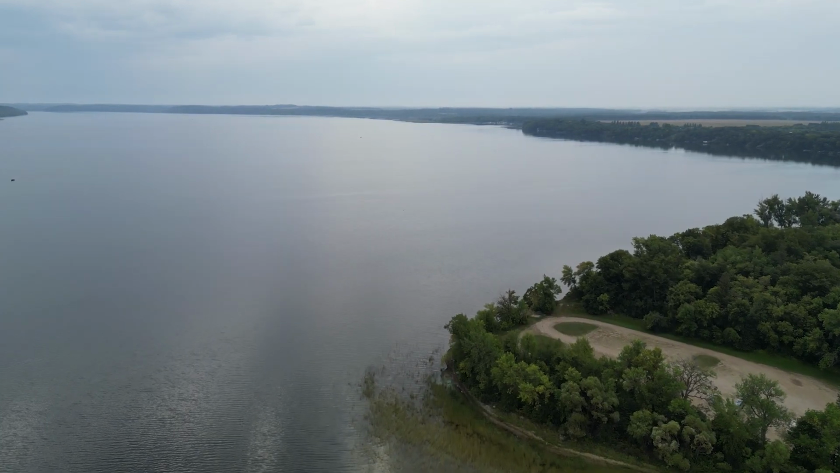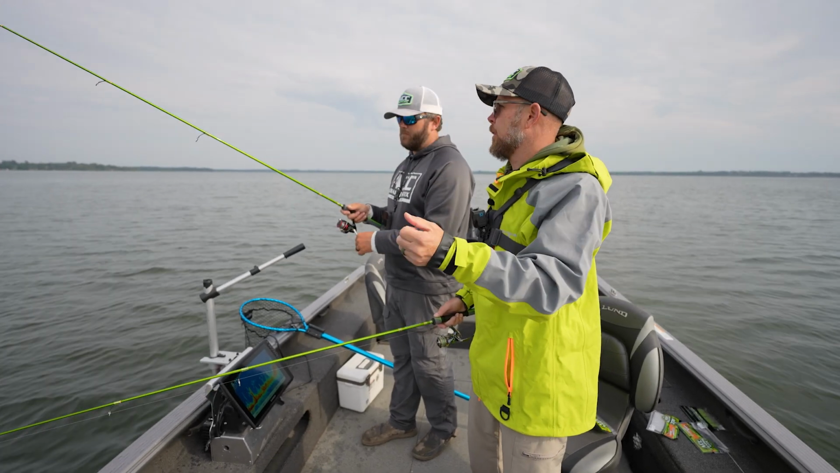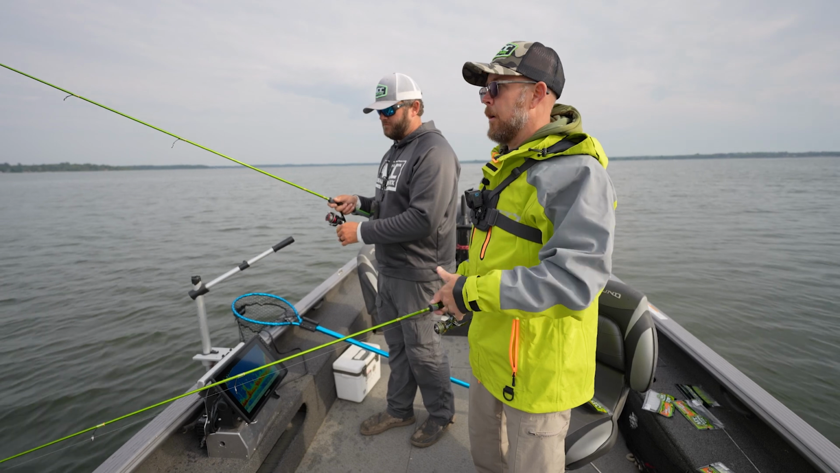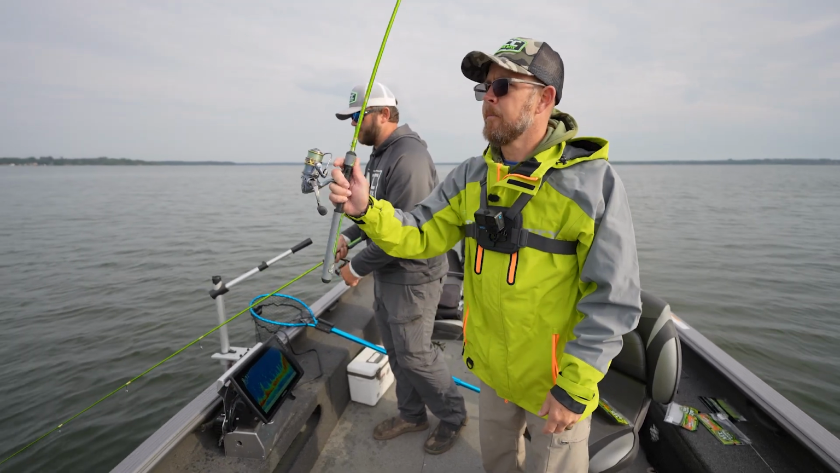You don't try to fish a 40-acre flat. You find something different. Find a channel, find a hump, a drop, anything. And then when you find your weed clumps next to that, or your brush pile or your rock pile or anything, it's probably gonna be a productive spot. Yep, exactly.